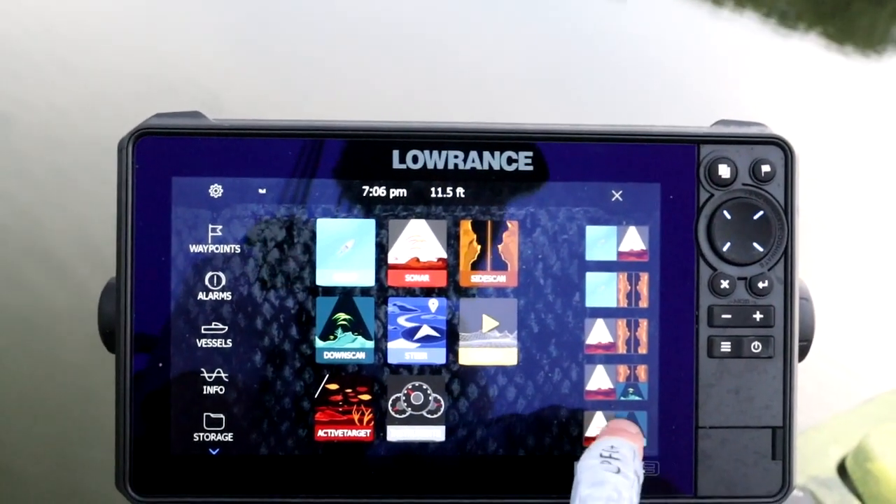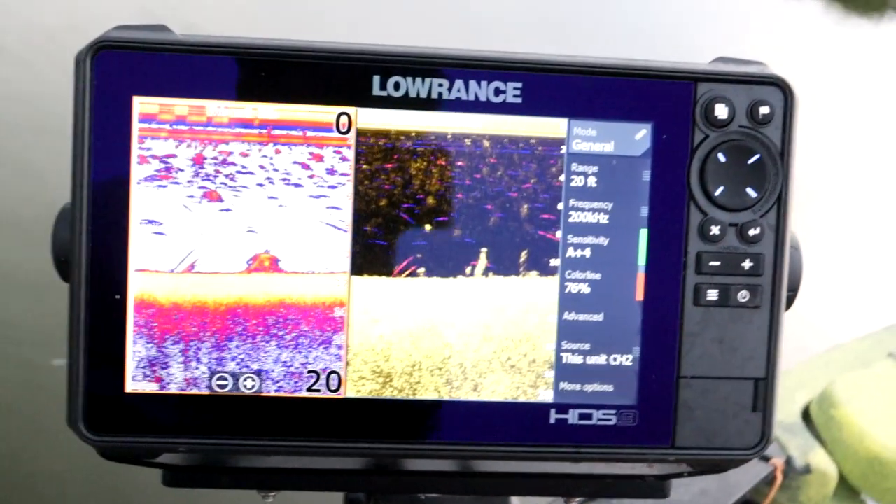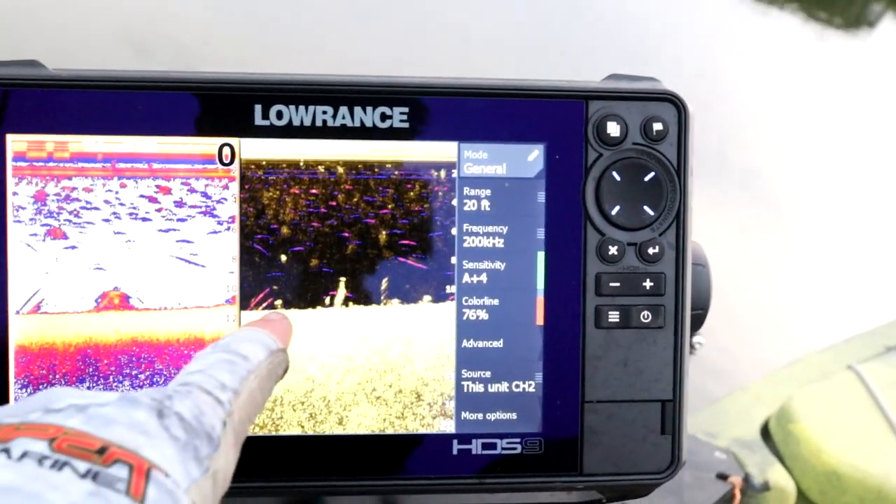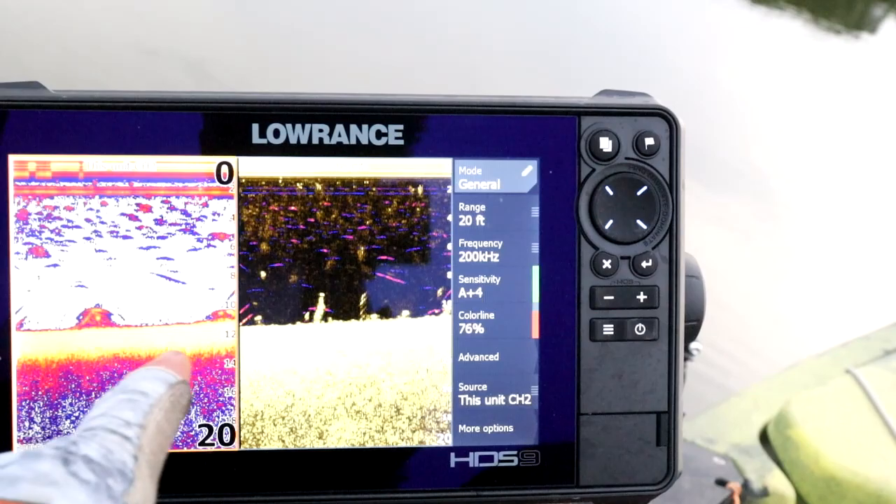So bait balls and structure are definitely going to be two scenarios where you want to split screen your 2D and your down imaging. Your fish are going to show up as more of a solid round return than an arch.